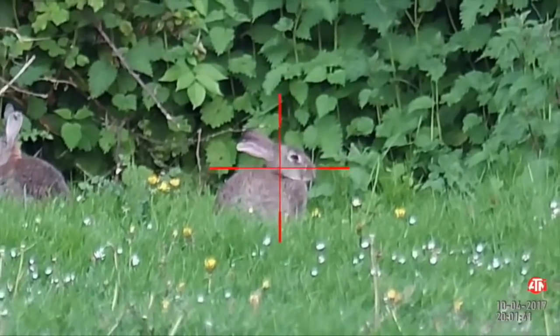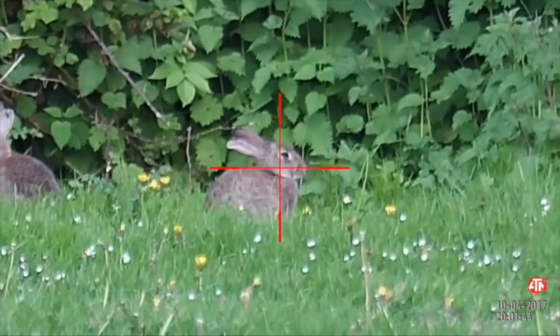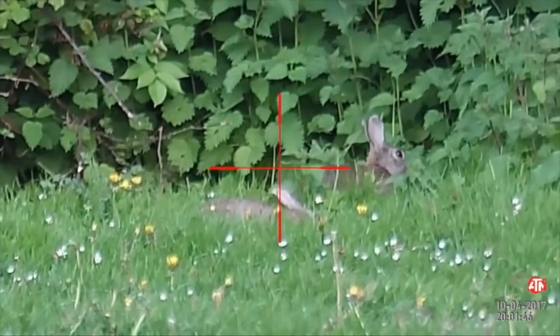When using the X Sight, my advice is to try to use a single magnification setting, as this helps with estimating range to target and using the correct aim points. Don't wind it up too high because the digital zoom could pixelate the image at higher magnification. I tend to stick with around 10 times magnification for most of my hunting.